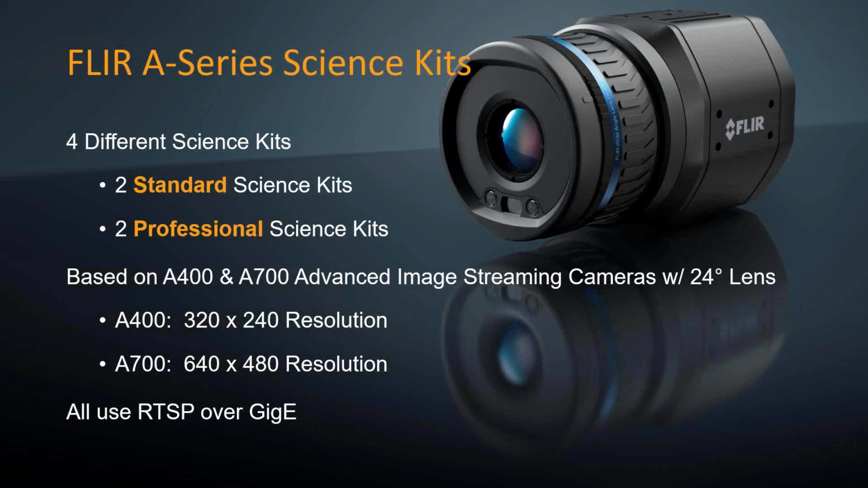All the cameras have gigabit Ethernet connections that are power over Ethernet, but we are actually using the RTSP data stream and not the GigE Vision interface in all of these packages.